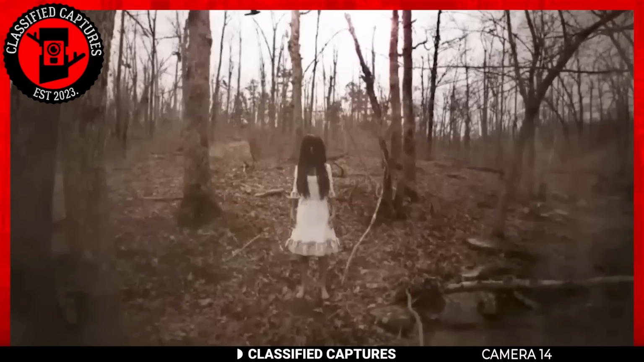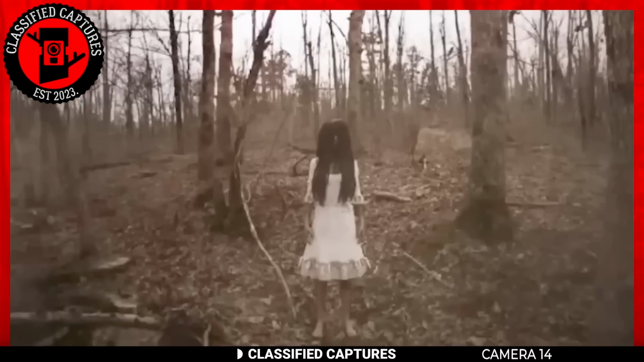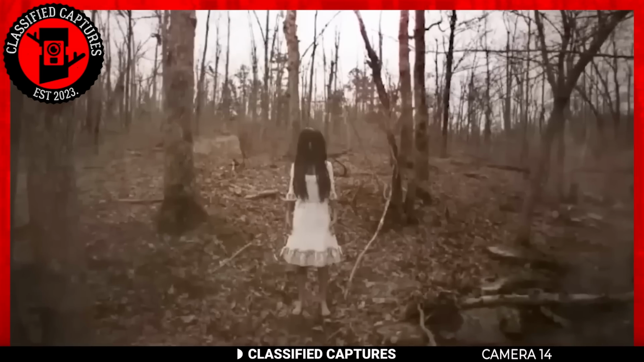But what do you think? Is this a real picture or a possessed girl? Or is it someone simply messing with those of us who believe in the paranormal? Share your thoughts with us.